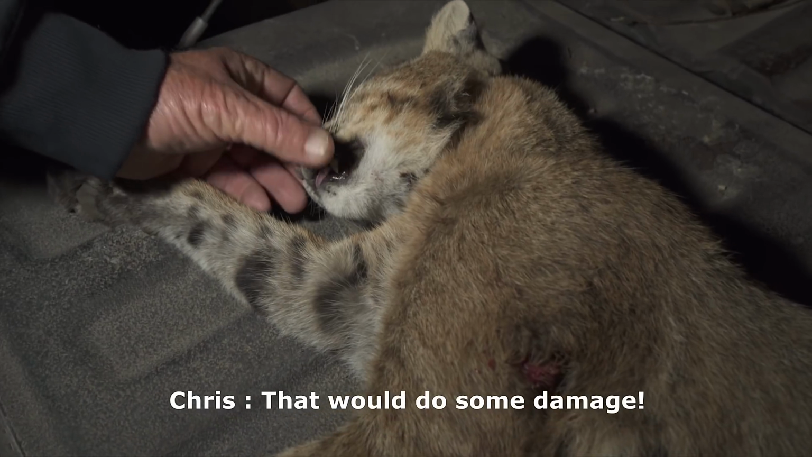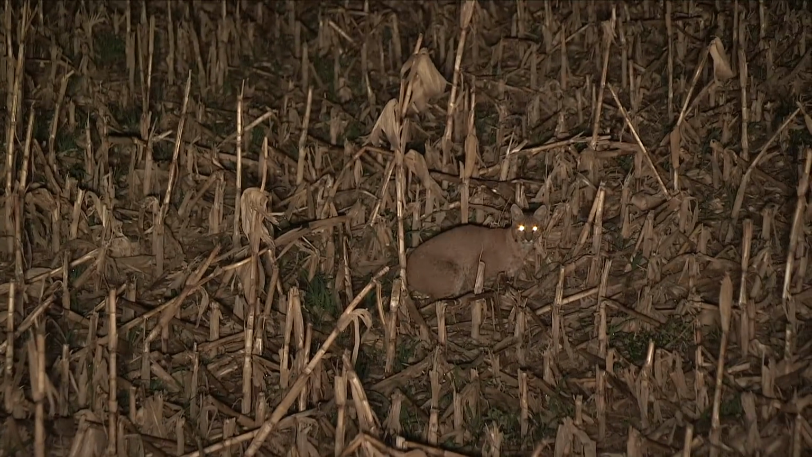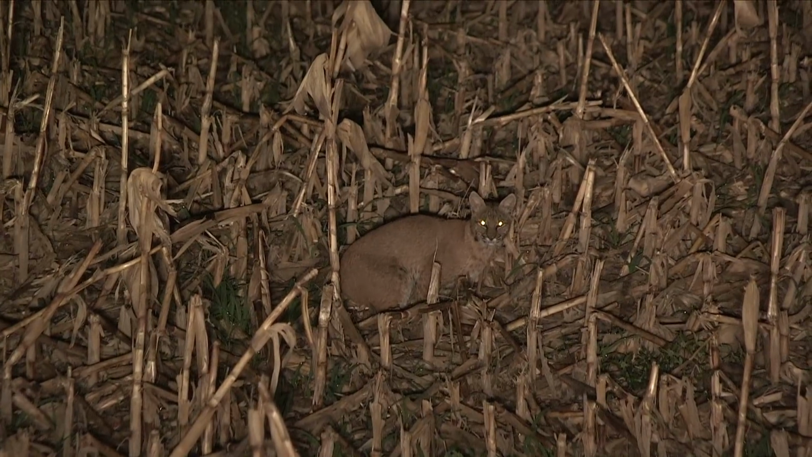That'd do some damage. Yes, it would. Maybe it's the start of quite a few this year. We've kind of got things off to a pretty good start tonight. Talk about blend in. That cat's hard to see in front of all that corn.